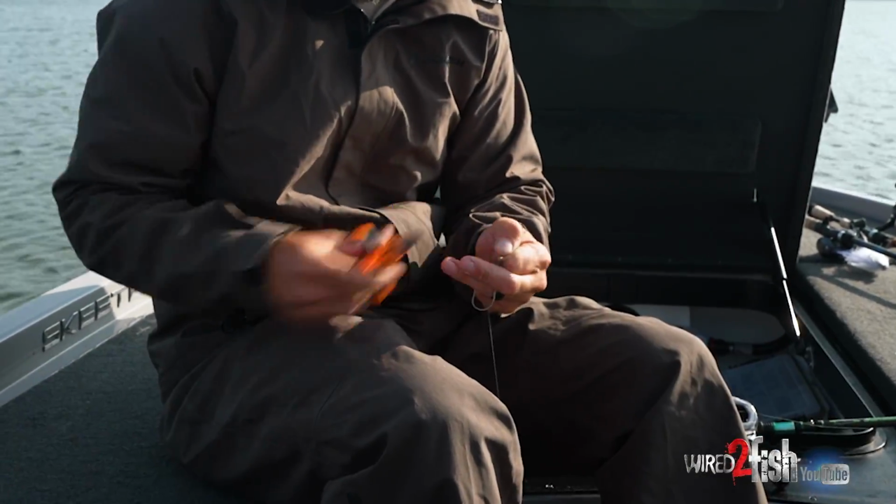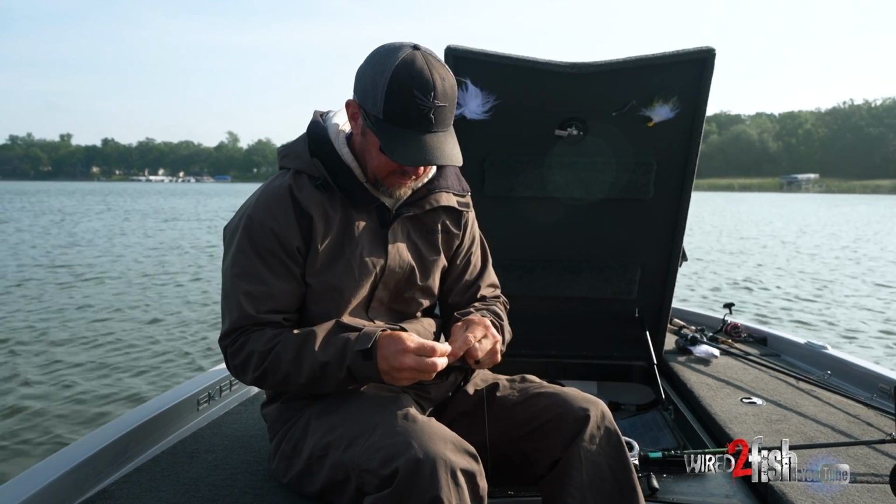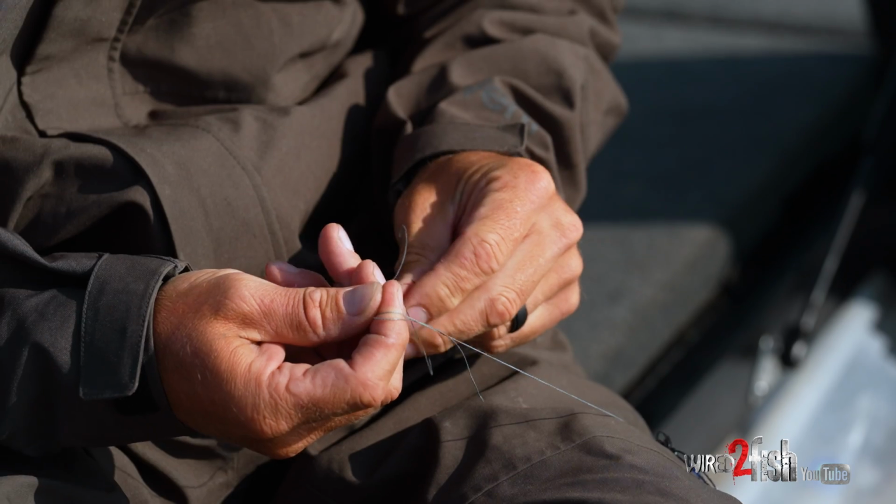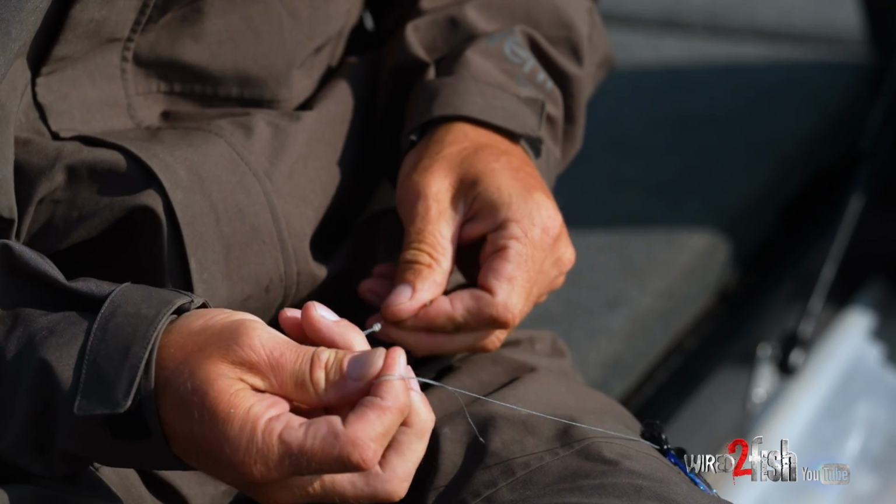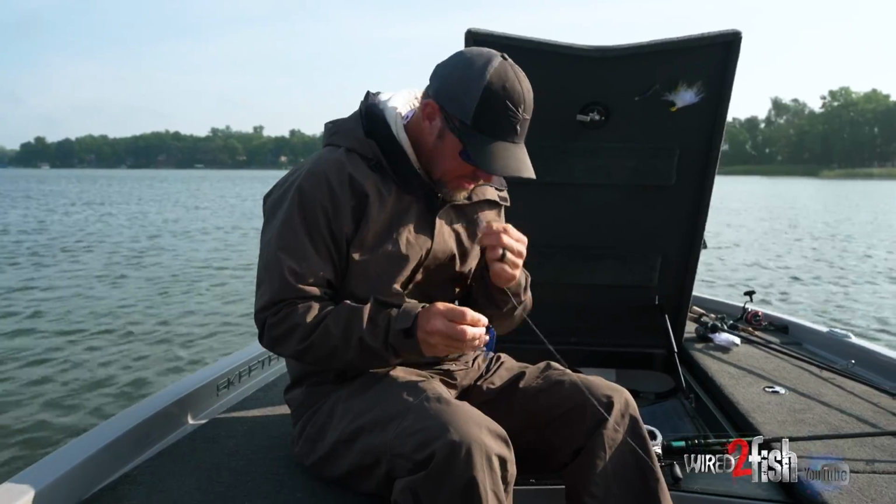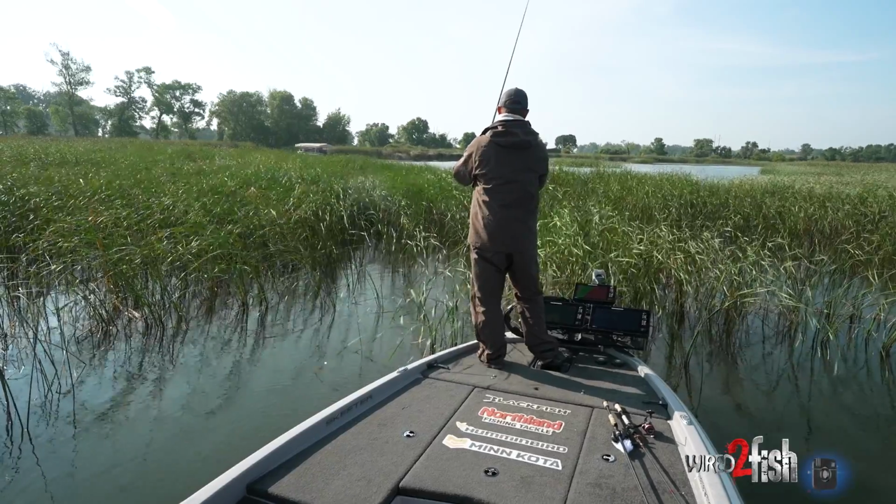Caught that one giant. We'll let that sun get up a little bit, let these clouds burn off and this fog burn off. We're gonna do some flipping up shallow, see if we can find some big shallow ones here quick and revisit that rock spot a little later when the sun gets up, and that bite should get better.